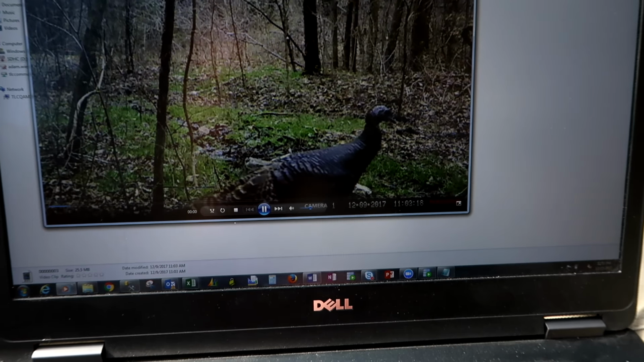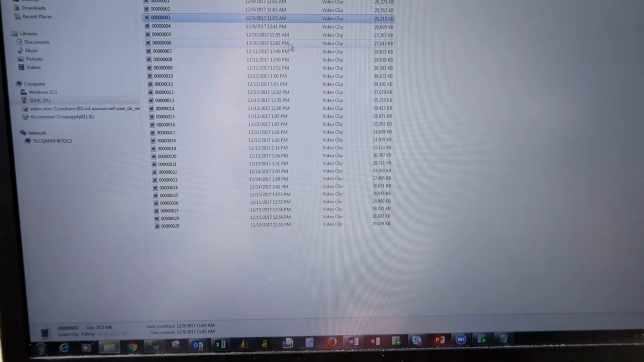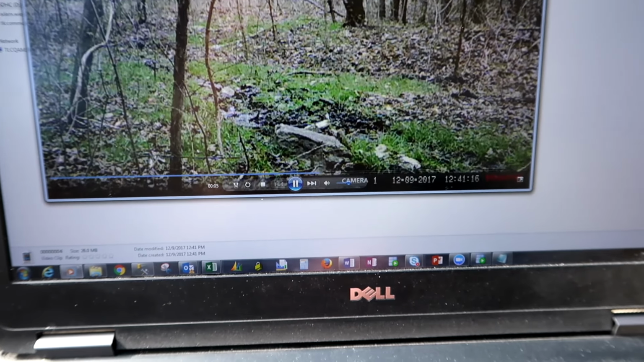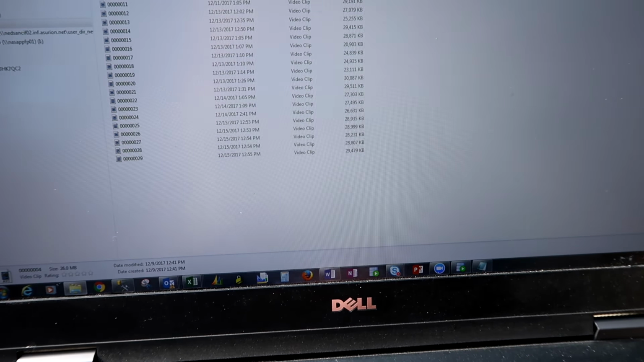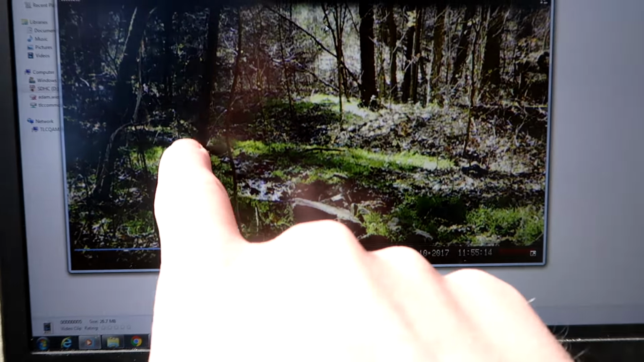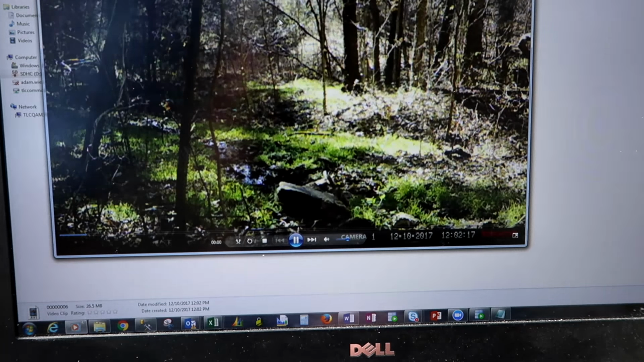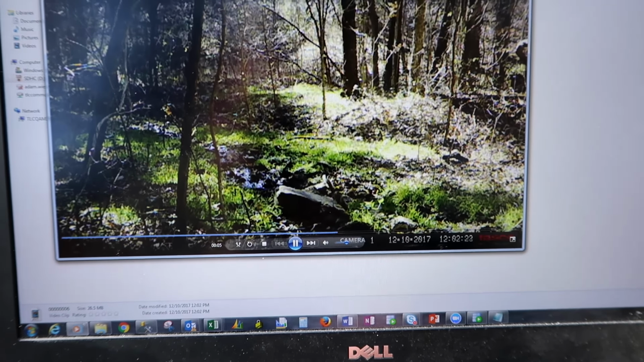This is the same time. It's going to be more turkeys, yep. Okay, turkeys. This is 2 hours later, same day. I'm not seeing anything. And here's the next day around noon. There's a little bird right there. Another bird. Another bird. Same day, 5 minutes later. Birds getting a drink from the stream there. Lots of birds.